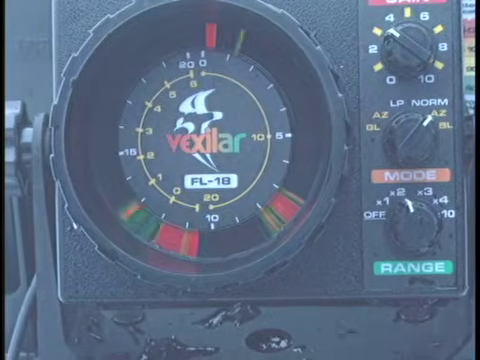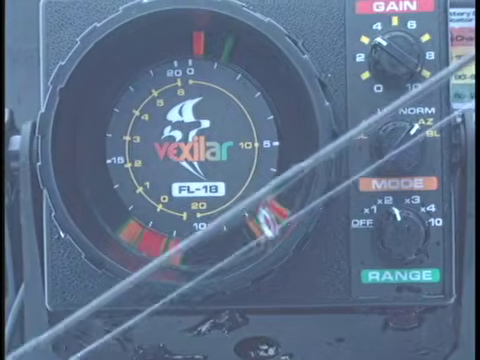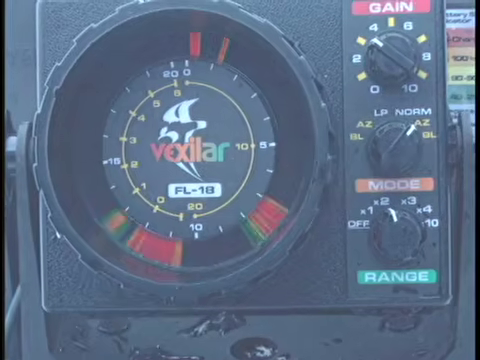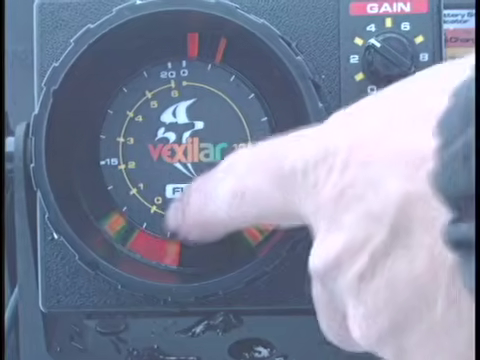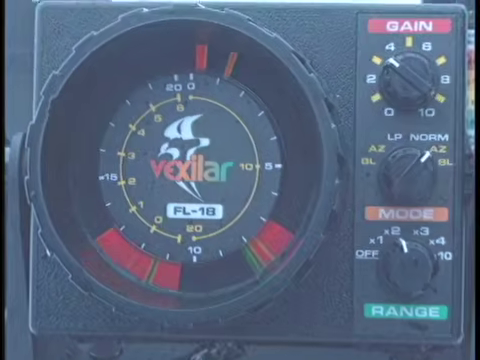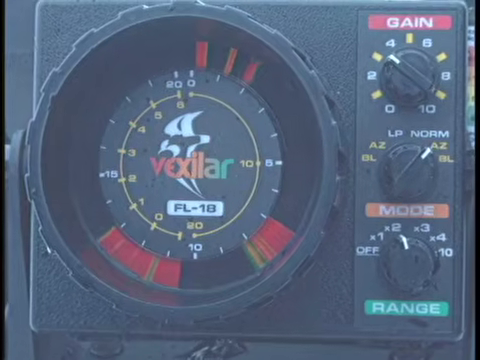Look how clear it is on the screen, and you'll notice fish that are really down there right next to the bottom show up real well on the FL-18. On the other side, over here, you really don't see much of anything. But on the FL-18, you'll see that here's my jig, just inches from the bottom, and we can clearly see the separation.